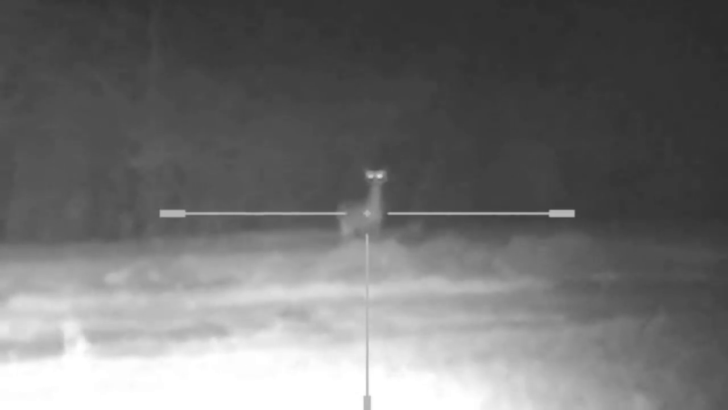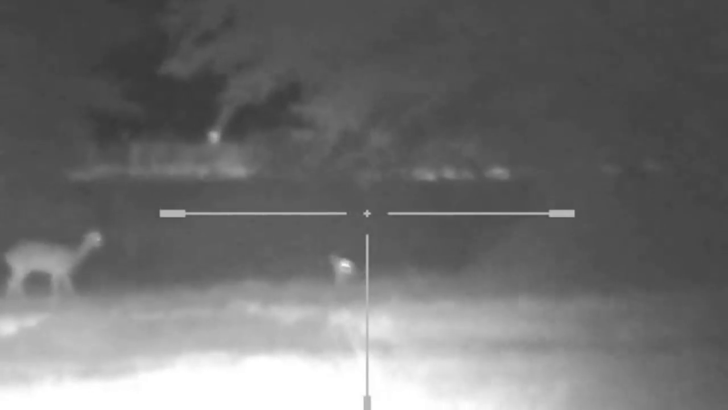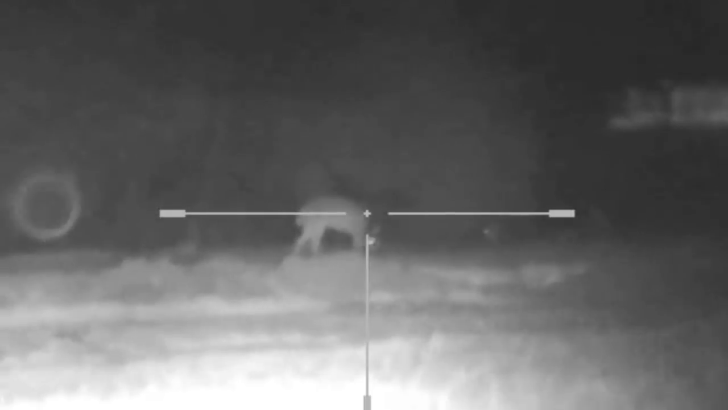Sorry for the shaking. I'm holding this freehand. I don't have it mounted on the rifle right now, but I just wanted to show you some deer at about 100 yards at night on a dark night. No moon, like I said. High humidity. It's been raining, but that's a great image and a very good image compared to what I saw through the XT. Definitely an improvement in the IR illuminator. So that's the night view. I'm gonna get out of here because it's starting to rain, but we're gonna look some more at this scope, and I'll meet you again at the end.